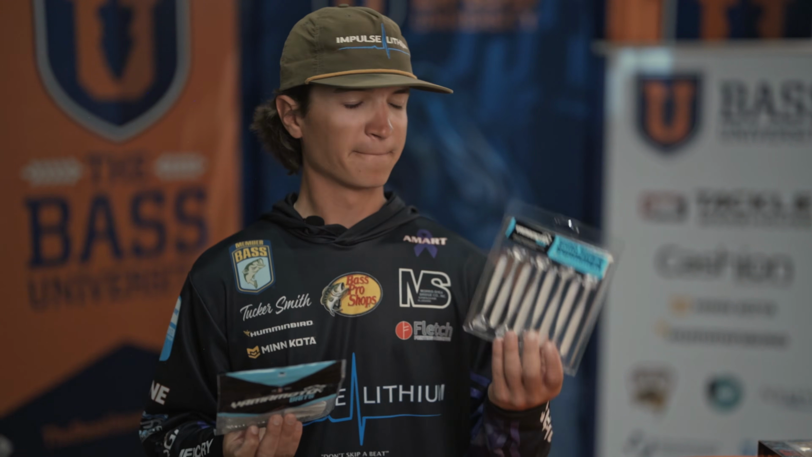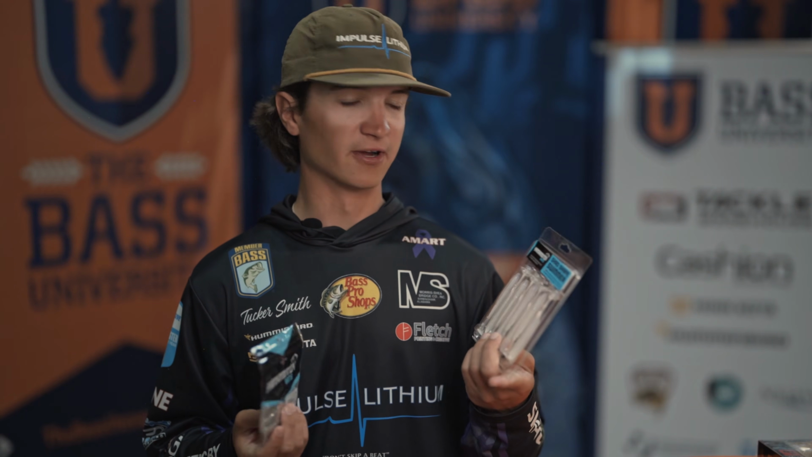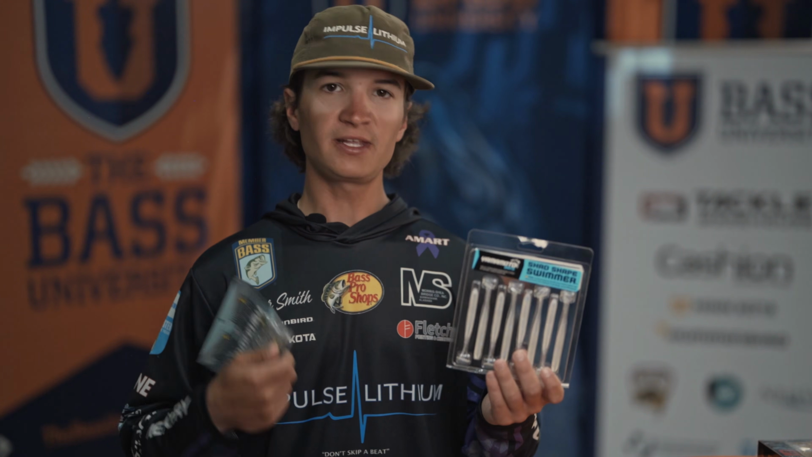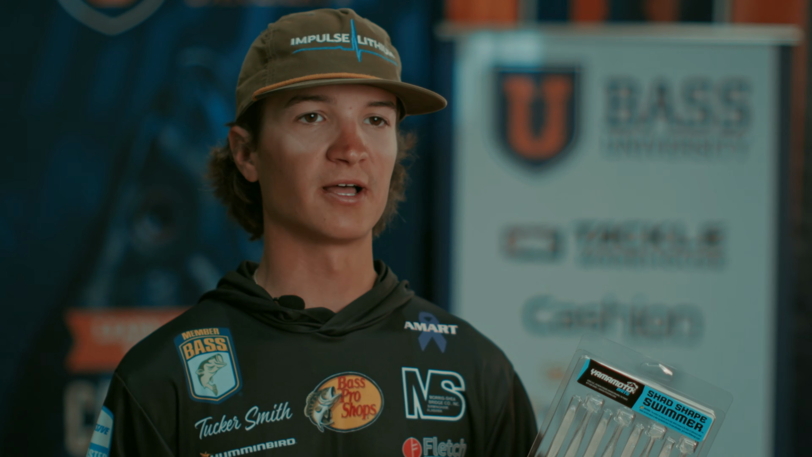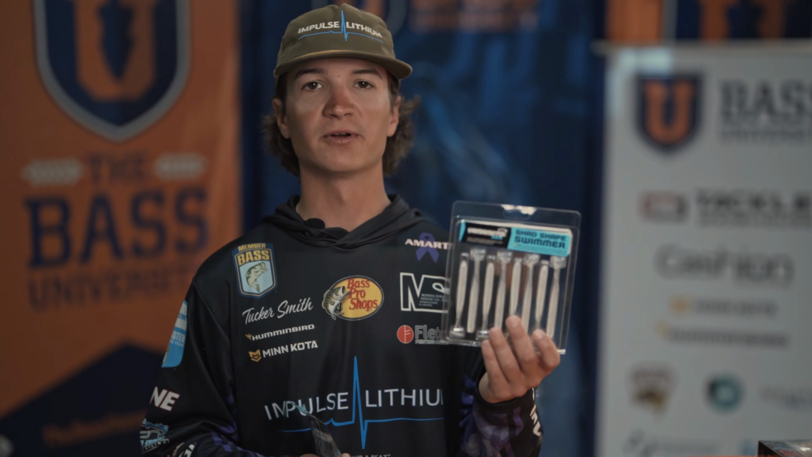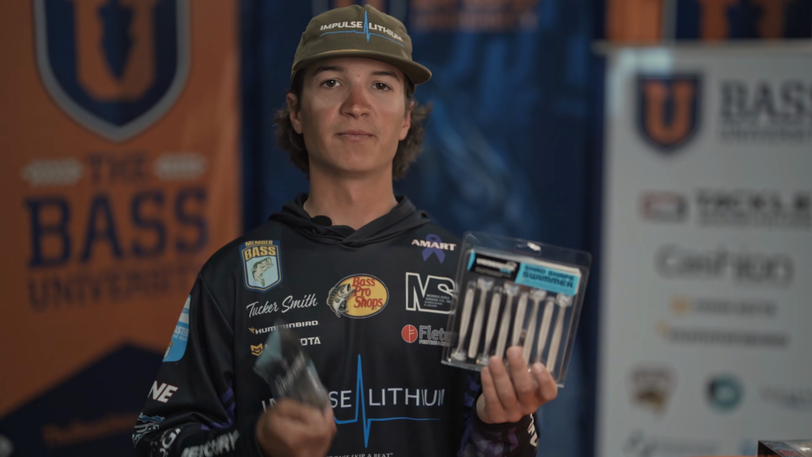And then also the swimmer. It's a great bait to just throw around and reel in above those fish. It's an easier bait to throw if you're a beginner with LiveScope and you want to throw something that you don't have to shake right on the fish's head and make it roll. You can just pick up that swimmer, throw it above that fish, and keep it above them.